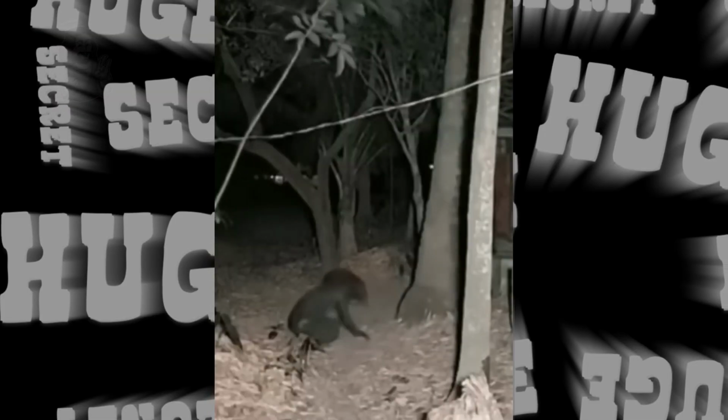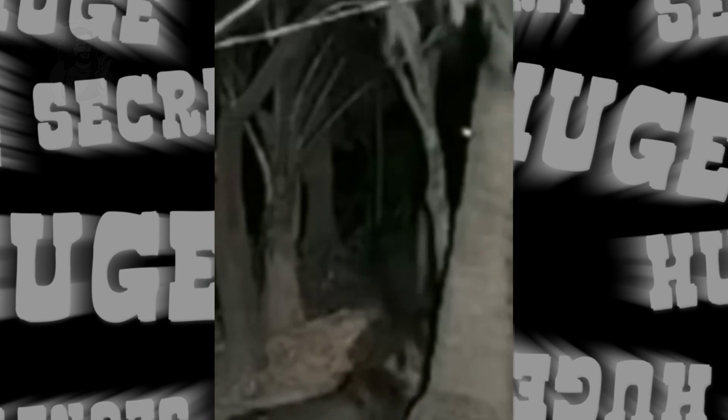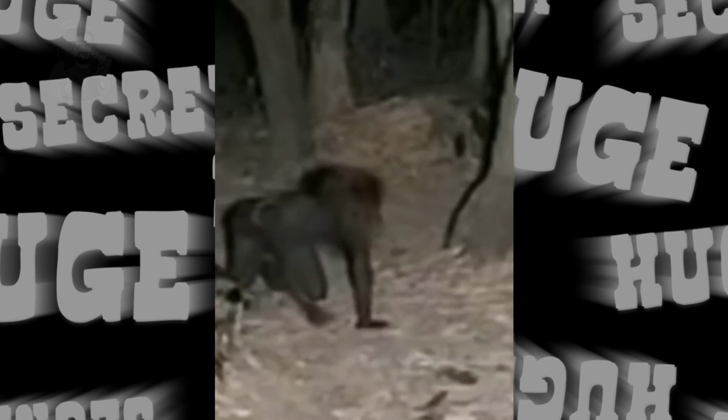Here in Indonesia, an outdoor surveillance camera captured a creepy picture at night. A very strange woman jumped from a tree to the ground. Her body was completely black. Agree, this woman looks very scary. The owner of the house was also very scared and immediately called the police. He thought that thieves had entered his property, but nothing was stolen.